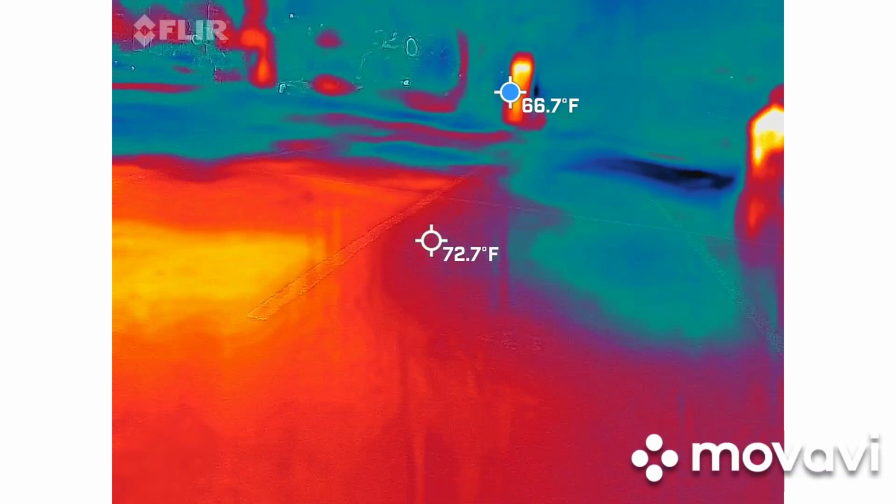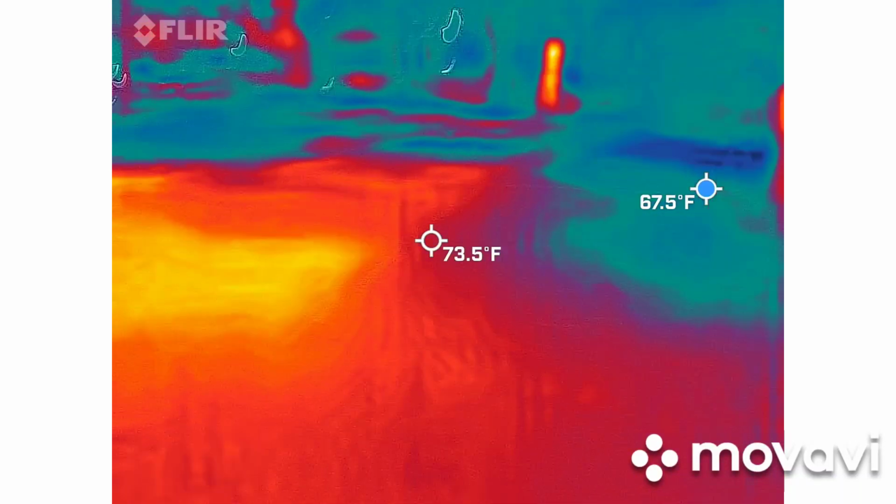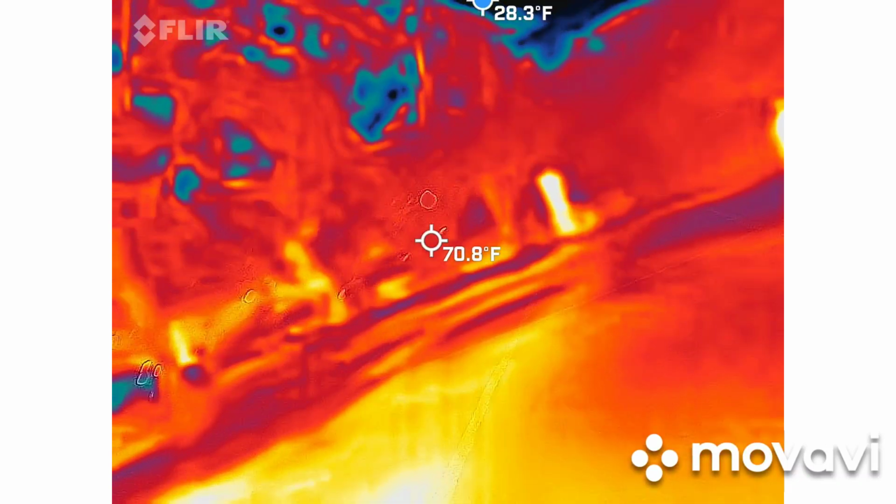It's white, and you see two shining eyes. And they run around the back, and it's gone. I don't know. It looked pretty convincing.